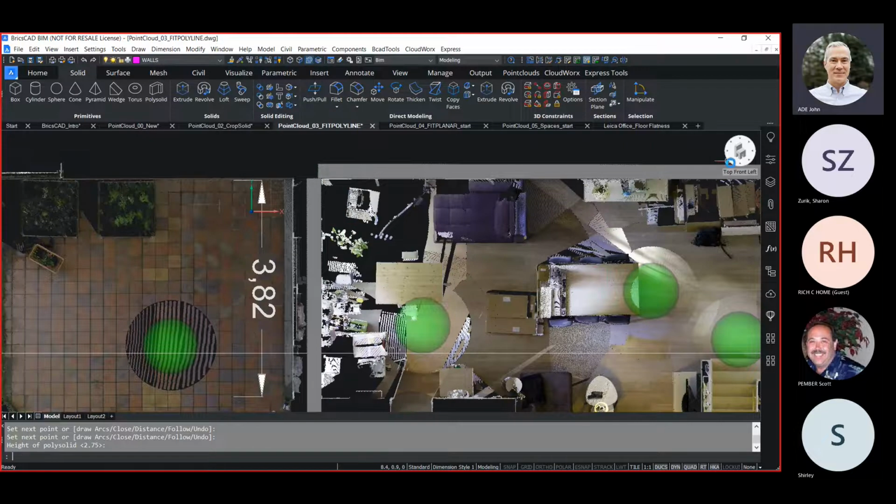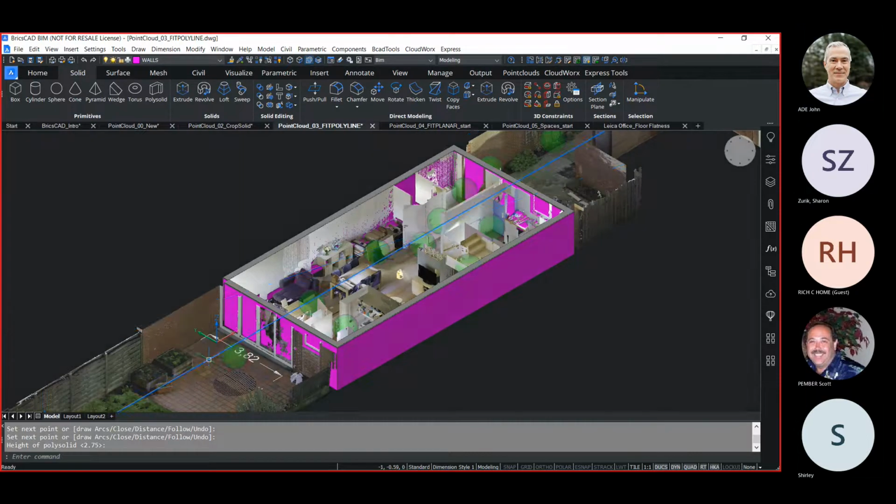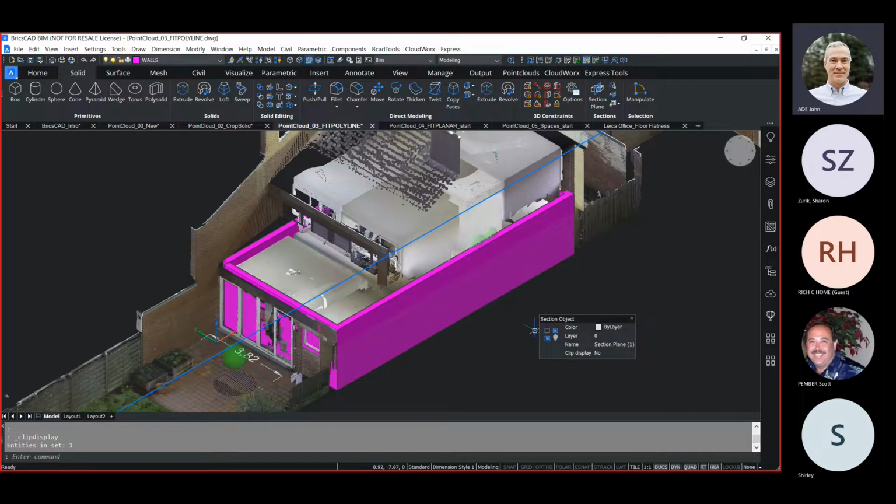And then when I go to my 3D view, you can see the walls in the context of the point cloud. And so very quickly, I can start to model geometry in plan and different view orientations.